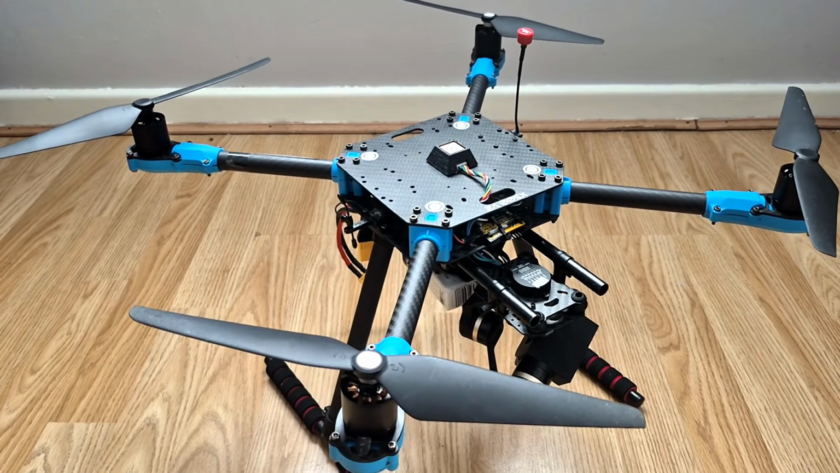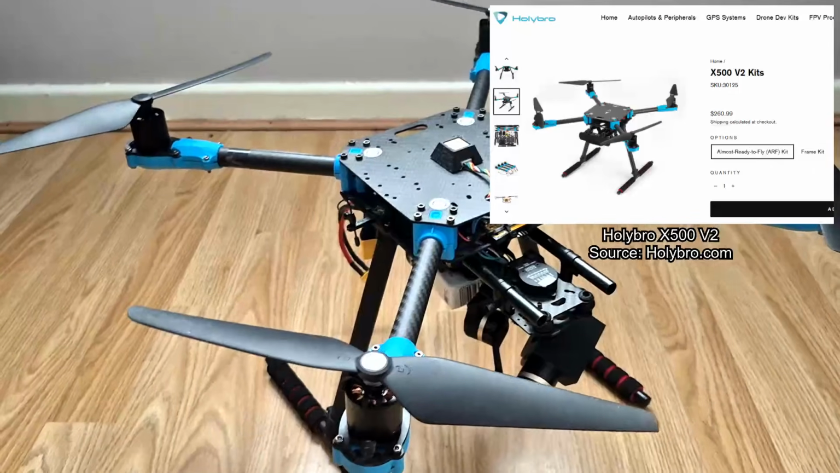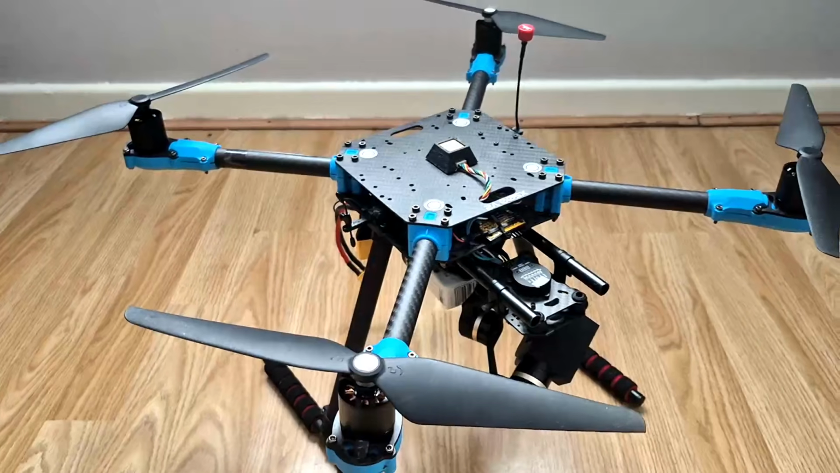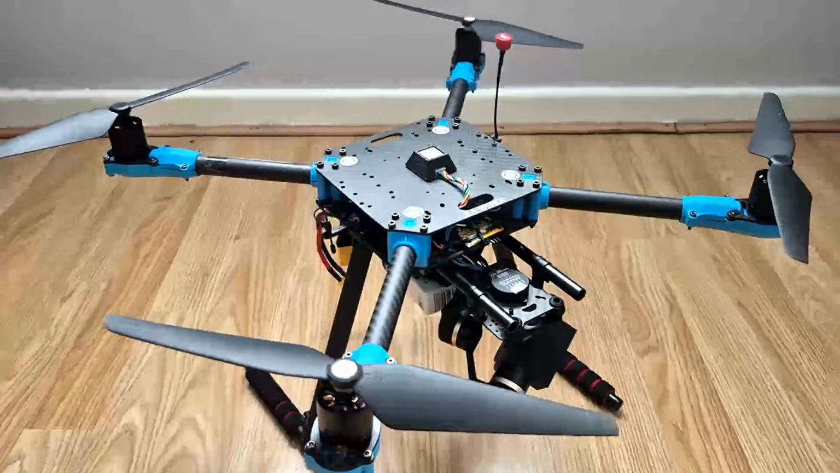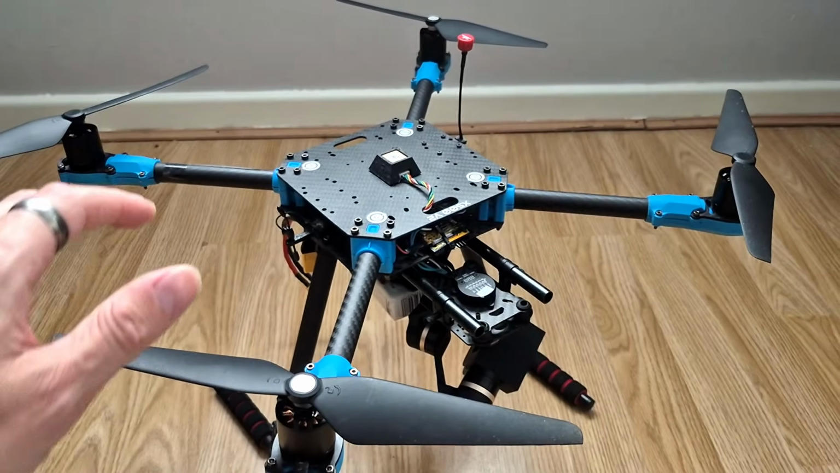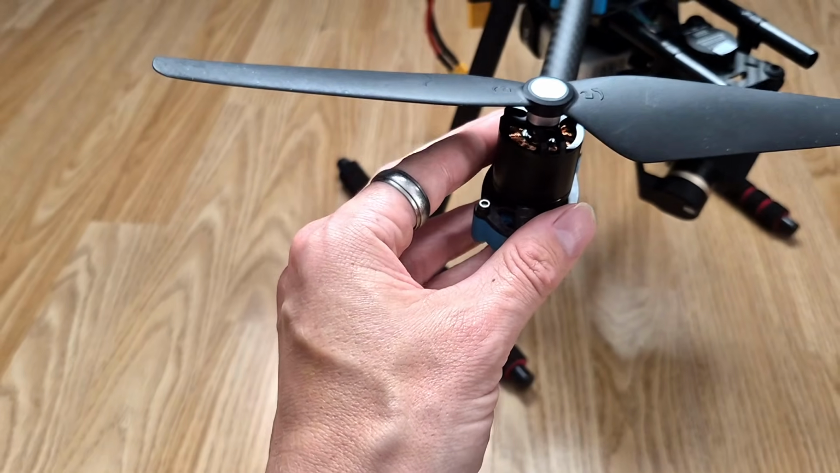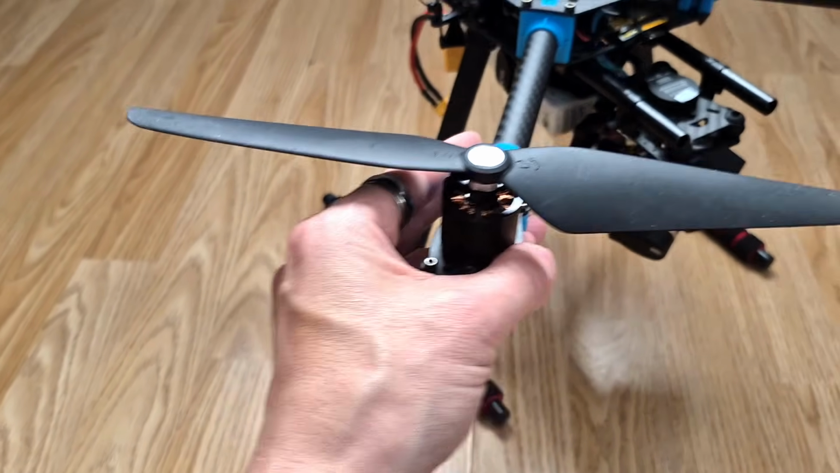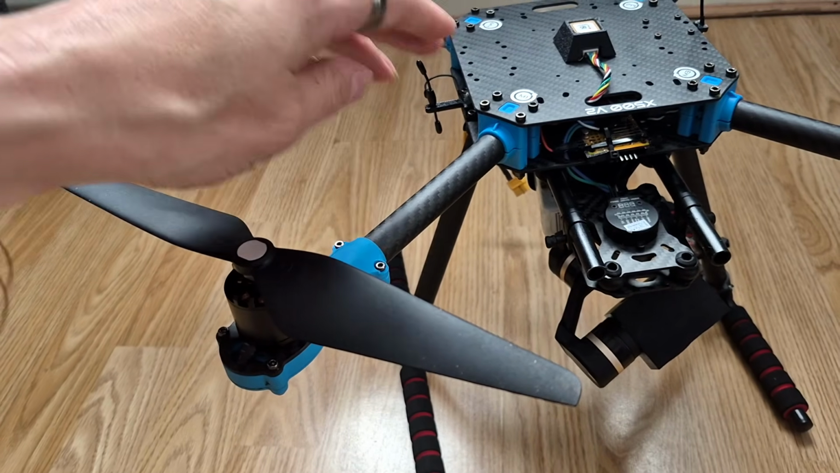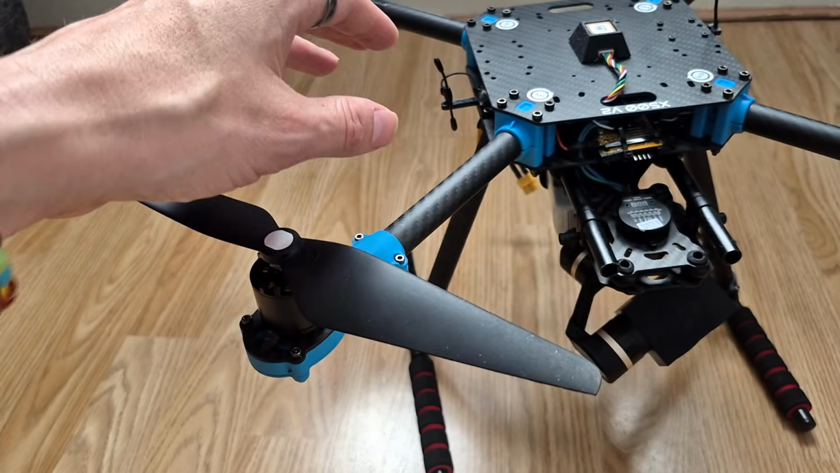Okay, so to start the tour, let me tell you about the airframe. This is a Holybro X500 V2 heavy lift quadcopter airframe. Now, I bought this as an ARF kit, which meant that it came with the motors and the ESCs pre-installed, but there's no other electronics. Everything else I had to add myself. Now, the motors are 2216 920 kV motors, and the ESCs, which are pre-installed in the arms here, are BLHeli 20 amp ESCs. Don't know any more information than that because there isn't any more information about that available on the internet.